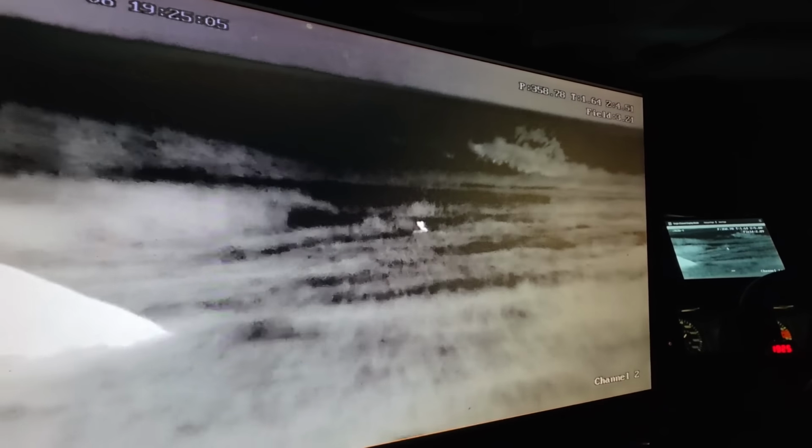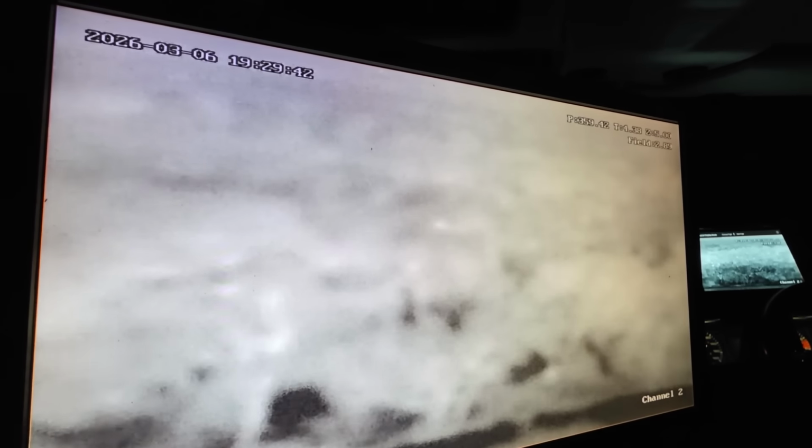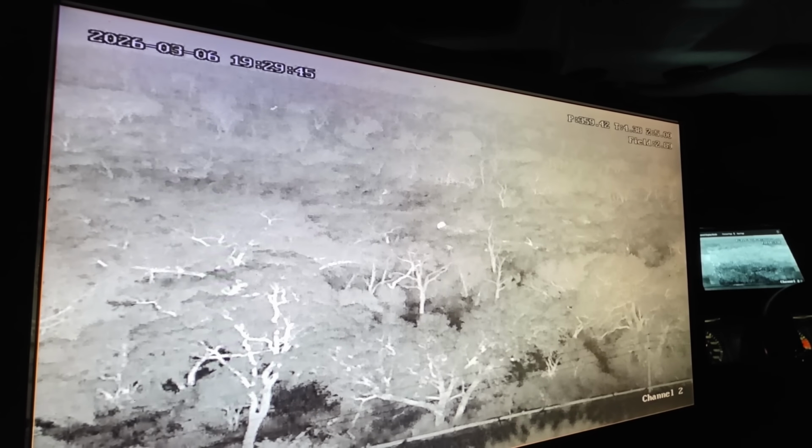Yeah. All right, let's go away. So that's the Kruger National Park. That's the Kruger that we're looking at there now. Let's have a look here. There.